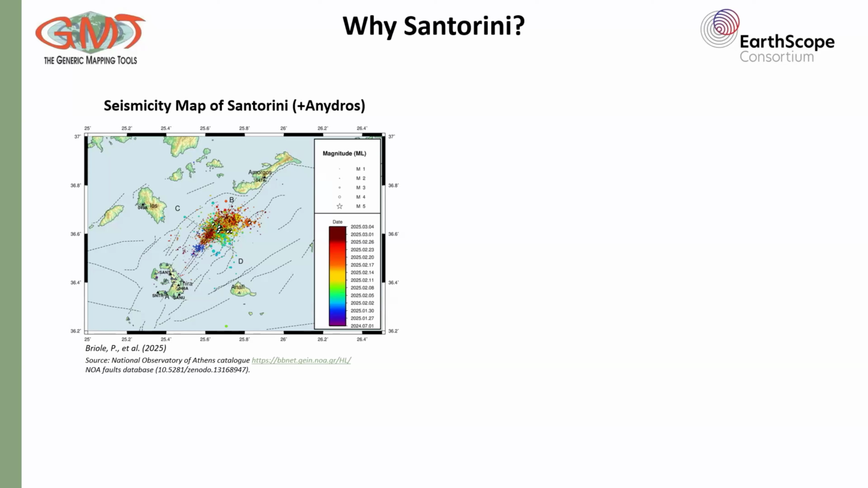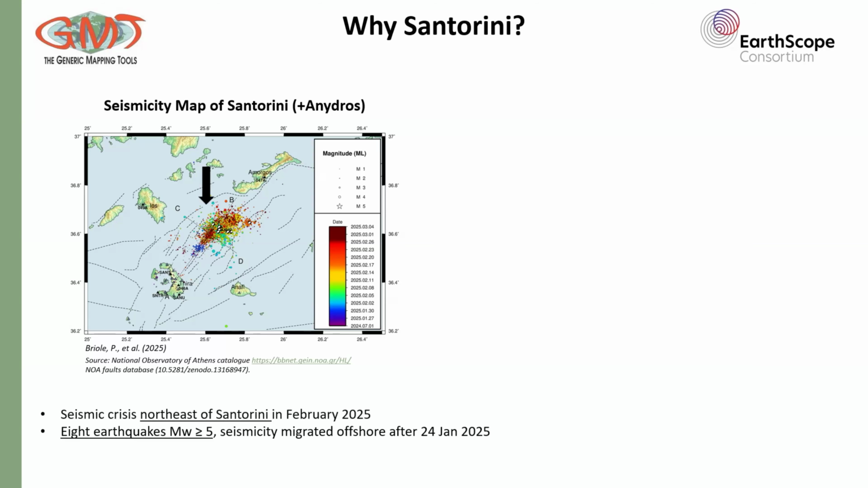After the 24th of January 2025, this seismicity migrated offshore. You can see the epicenters, which are color-coded by date, as you can see in the legend. And it's quite visible, this progressive migration pattern towards the north.